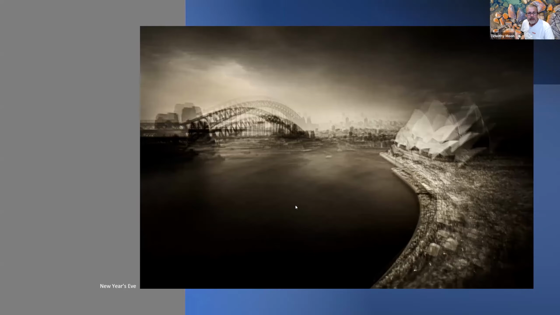I know. So if you look at the arch of the bridge, there's 1, 2, 3, 4. All right, so there's 4. It's all in camera, and there's probably about 20 of these, and I think I went for like a 1 second exposure, and I actually moved the camera during the 1 second.